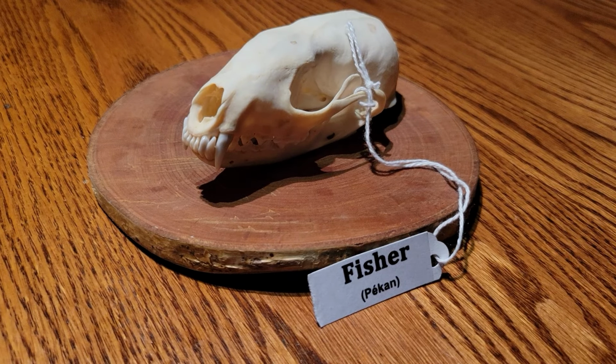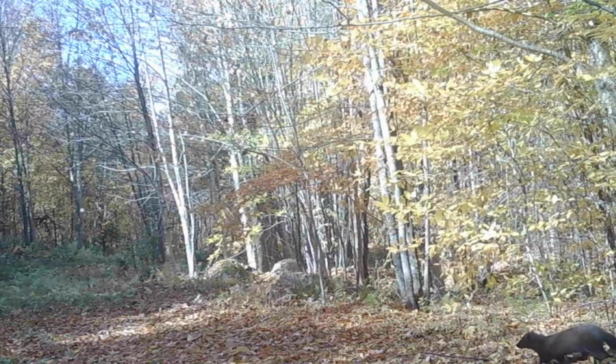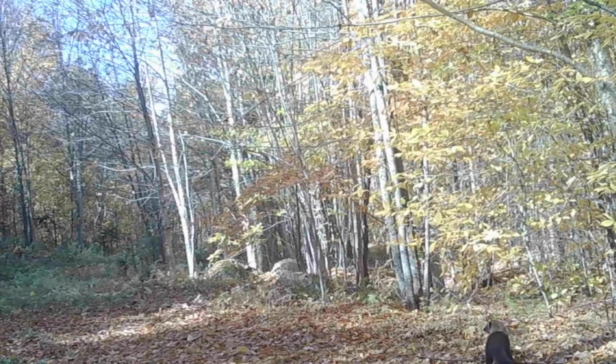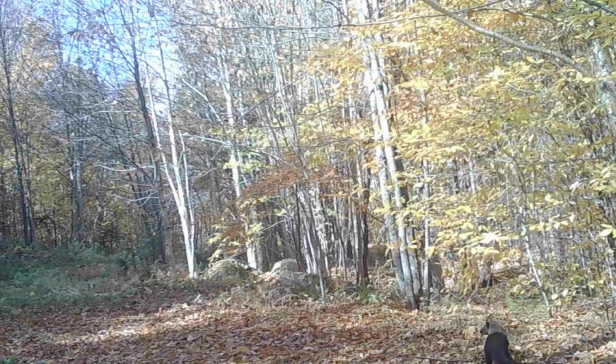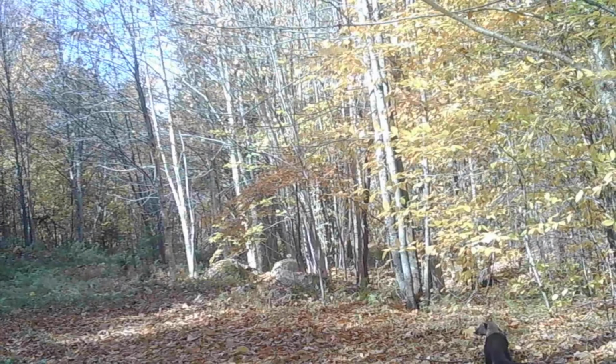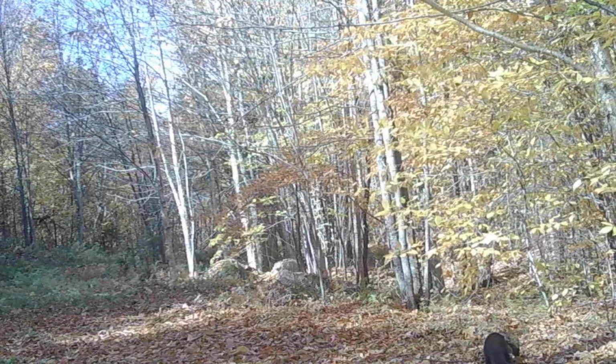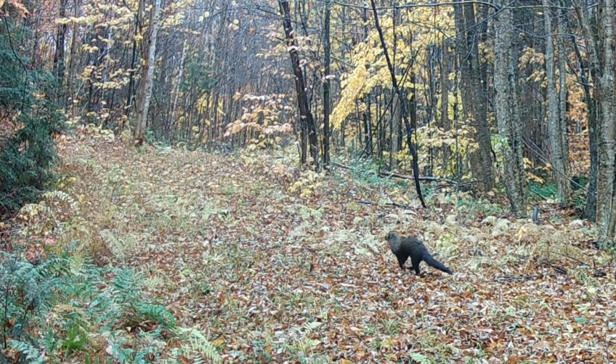It has been about 6 years now that I've been using trail cameras on our land to try and document what wildlife dwells here. The first surprise in the fall of 2019 was this fisher. Fishers were always mysterious creatures to me until that moment in time I captured it on camera. This was an exciting discovery.